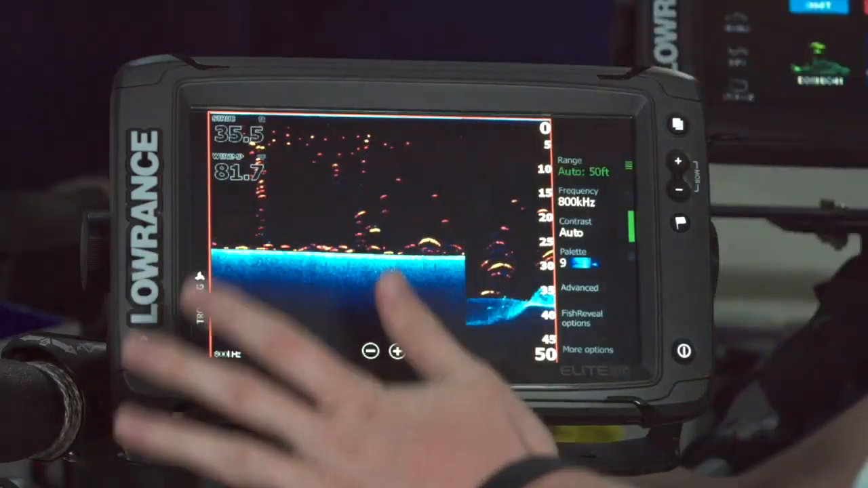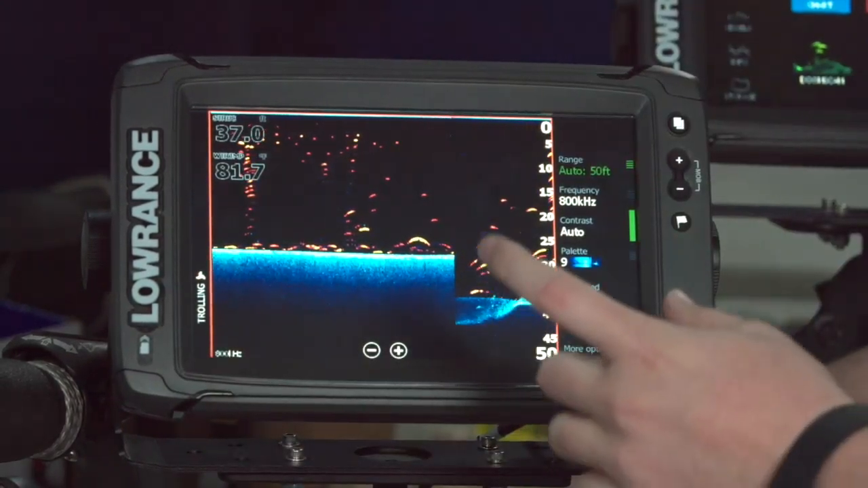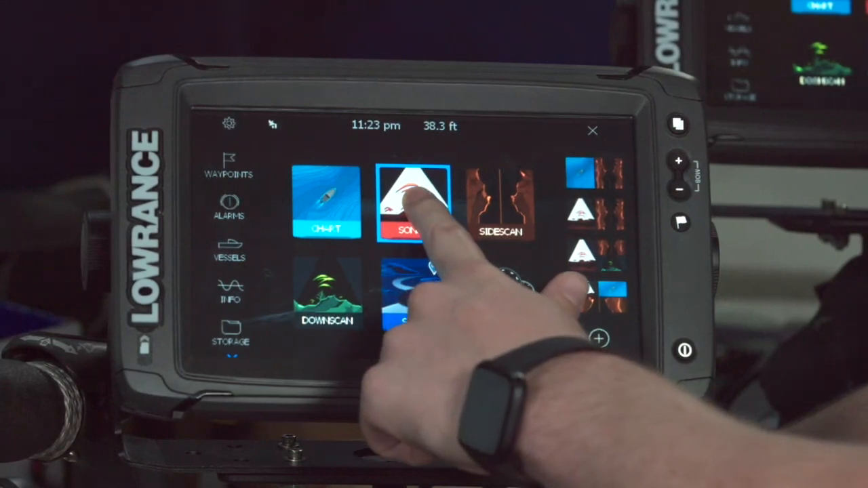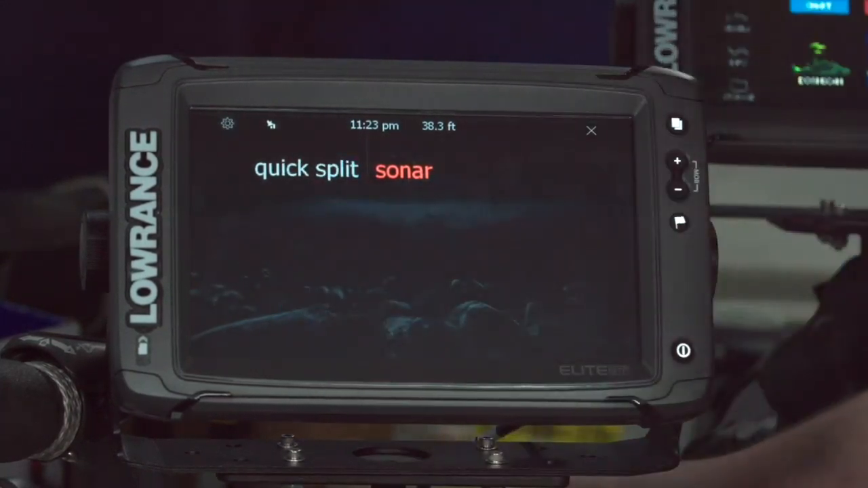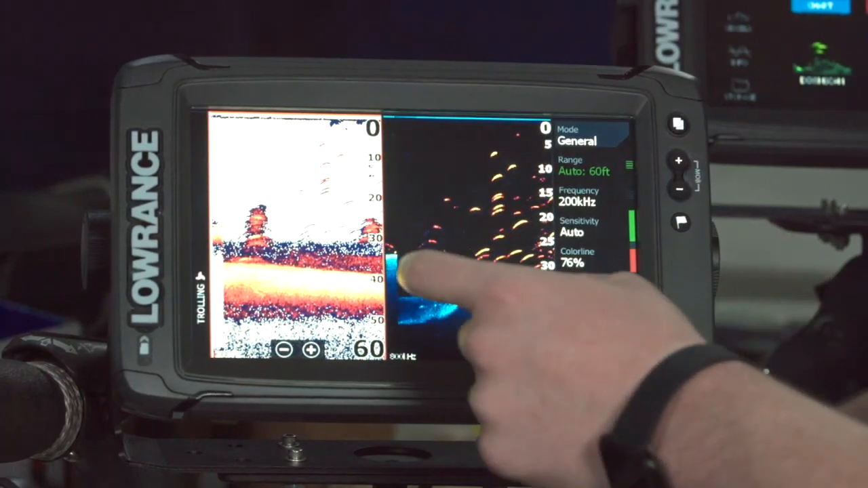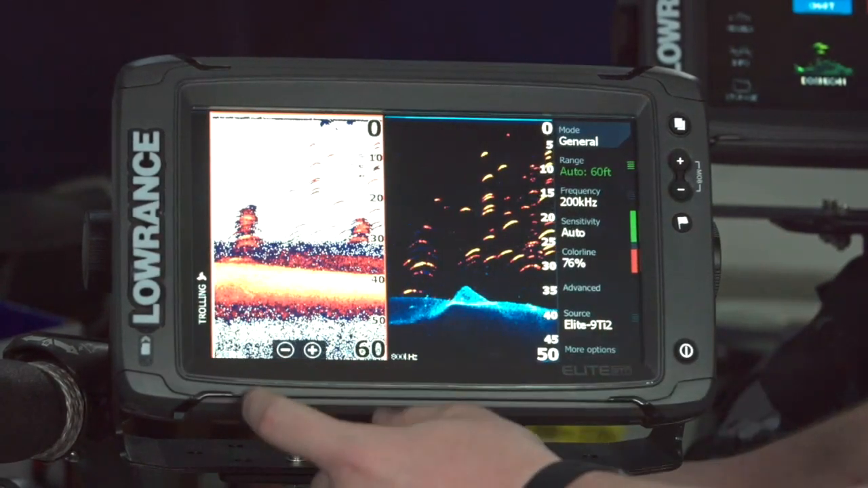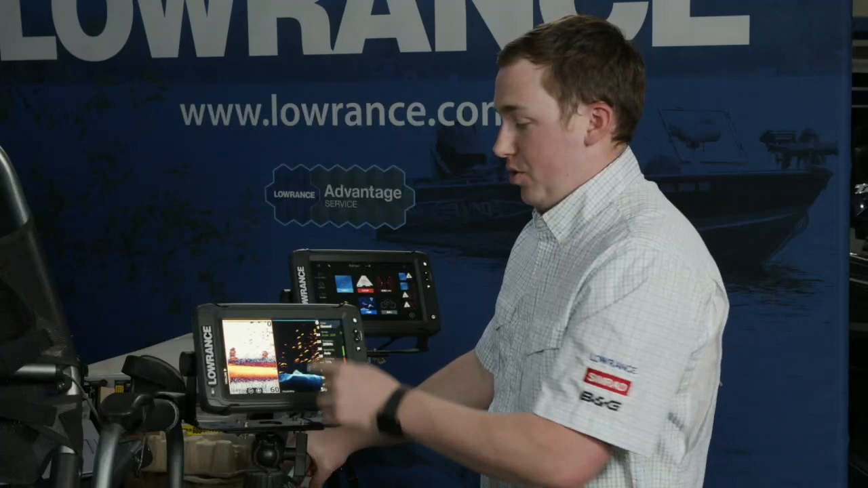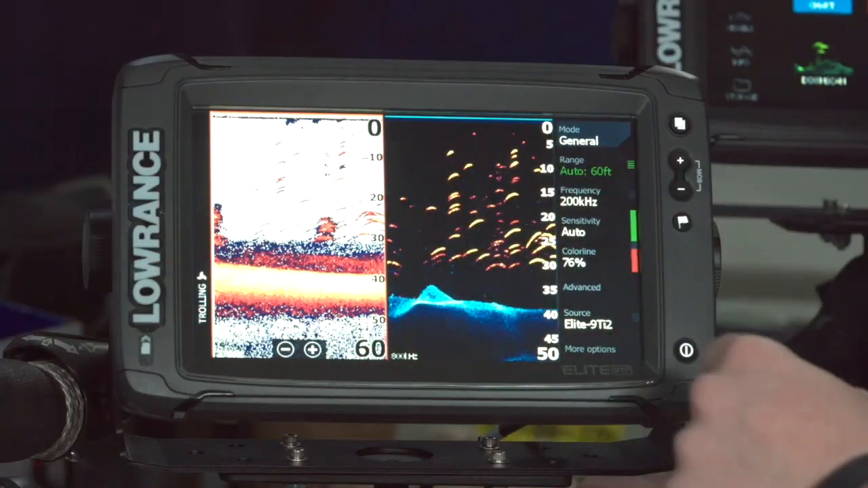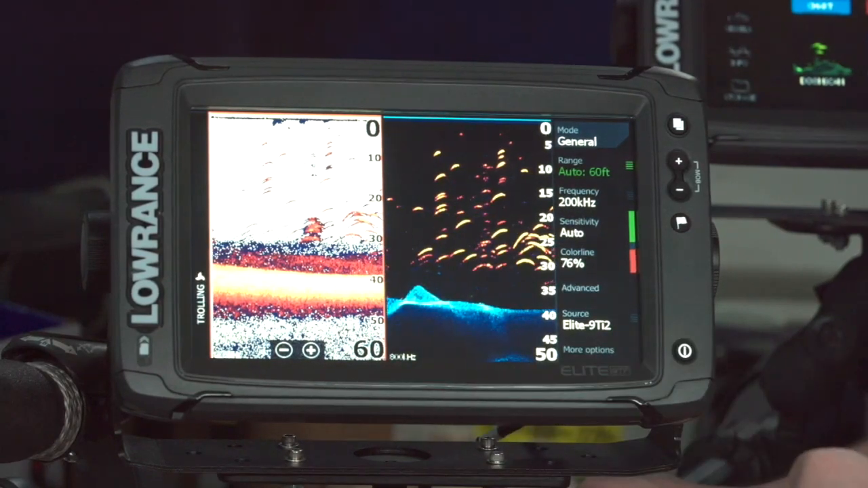But fish reveal is really cool. So what we used to do back in the old days is we used to do a sonar and downscan split screen. So you'd have your traditional sonar and you'd have your downscan side by side. Your traditional sonar is really good for picking up fish arches. You can see them really nice and clear here. We're all really used to picking out fish from whatever piece of structure we've got here.